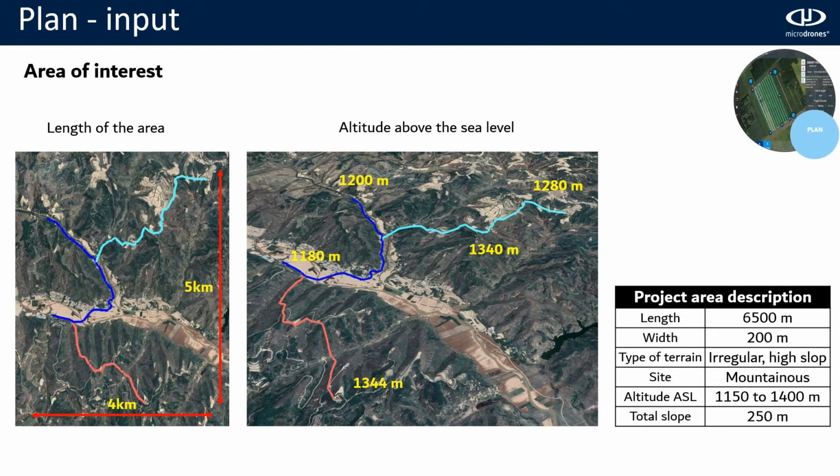Since you are working in the mountains, the wind will affect the drone and make it vibrate. And the third one will be the thin air. The higher you fly, the thinner the air is. This means that the drone needs more energy to operate. And we will see how we address each of the difficulties now during the planning phase.